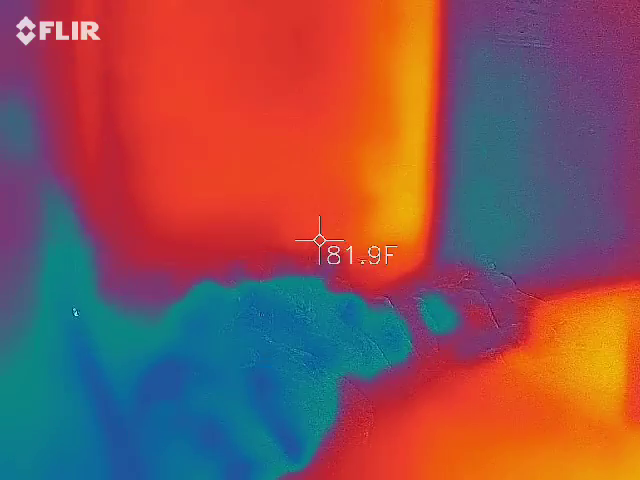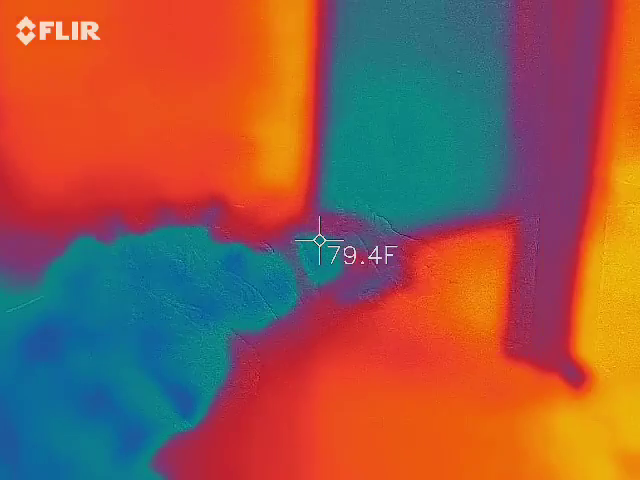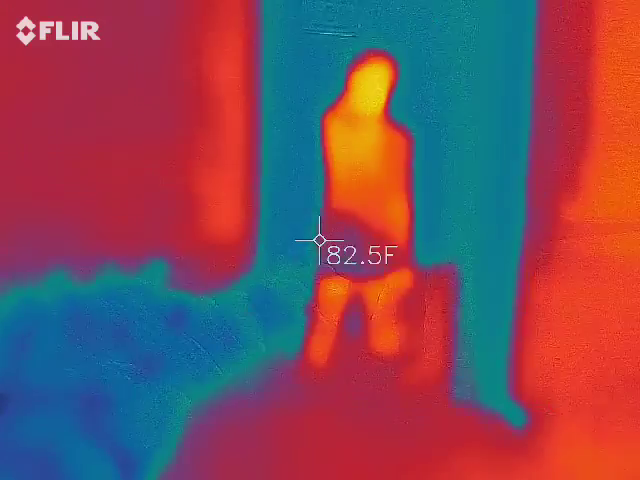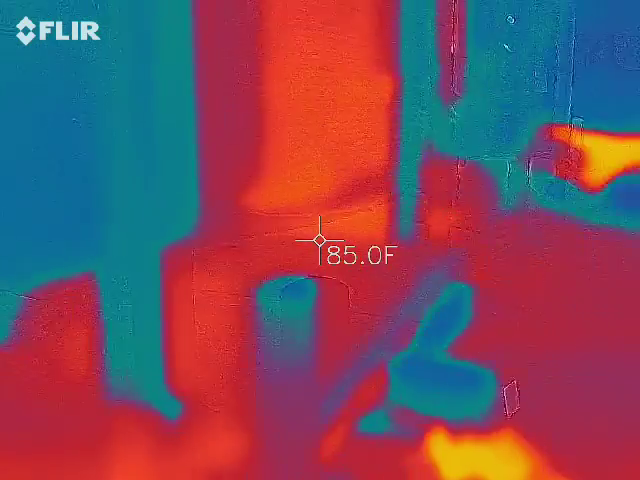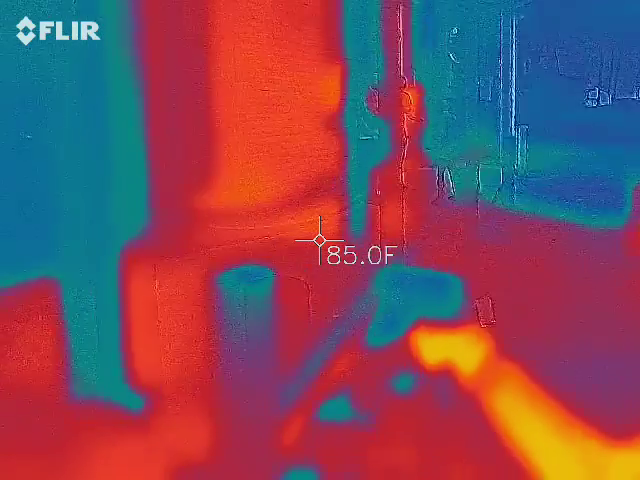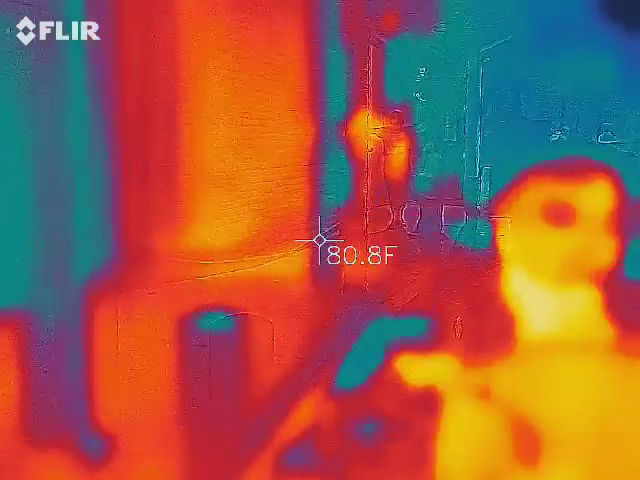Let me talk to you guys for a minute about this camera. One of the things I like to try to do is keep a person in screen. The reason why I do that is because we are obviously going to be the warmest thing around. So that way you have a point of reference and you have other things that are going to turn different colors. They probably already have something, which is awesome. I'll catch up with them in a minute.